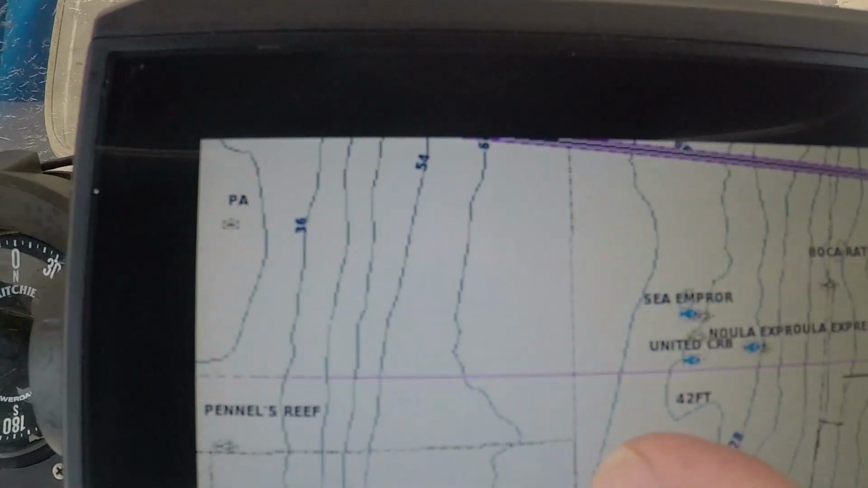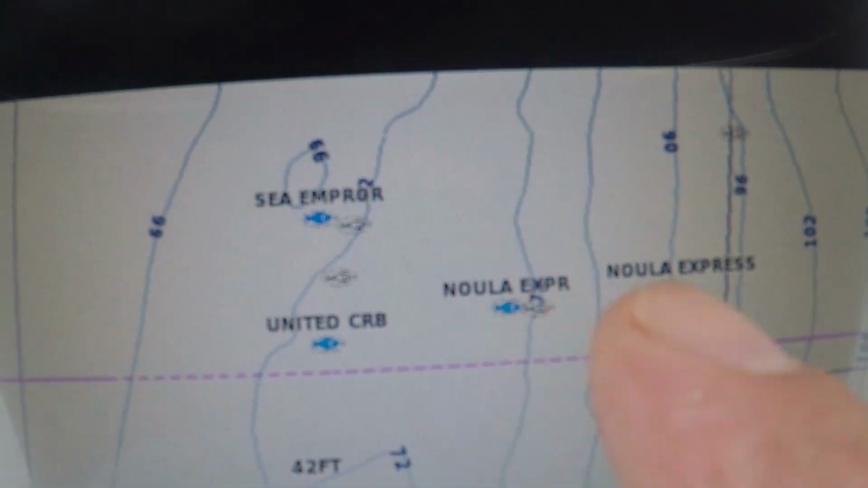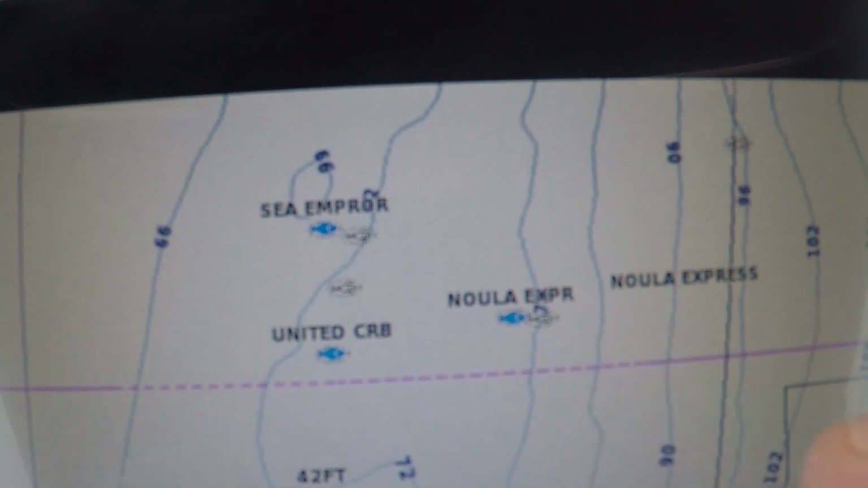The next wreck I want to talk about is the Noula Express. It also sits near a couple of other small wrecks and a small submarine, which are the Sea Emperor and the United Caribbean. But the Noula is the bigger of the relief structures right around there. It sits in 70 feet of water, and it is about a half mile to three-quarters of a mile, again, just south of the Boca Inlet.